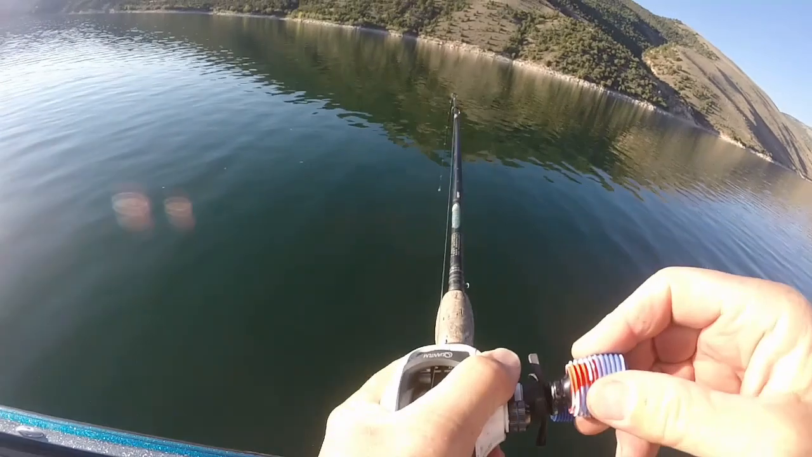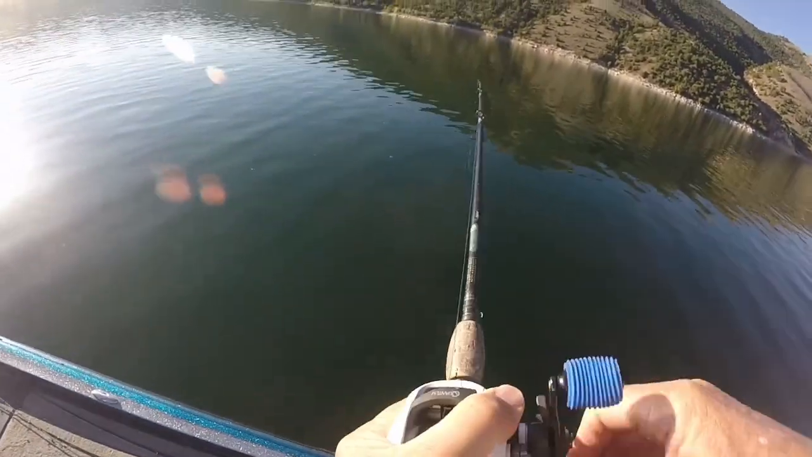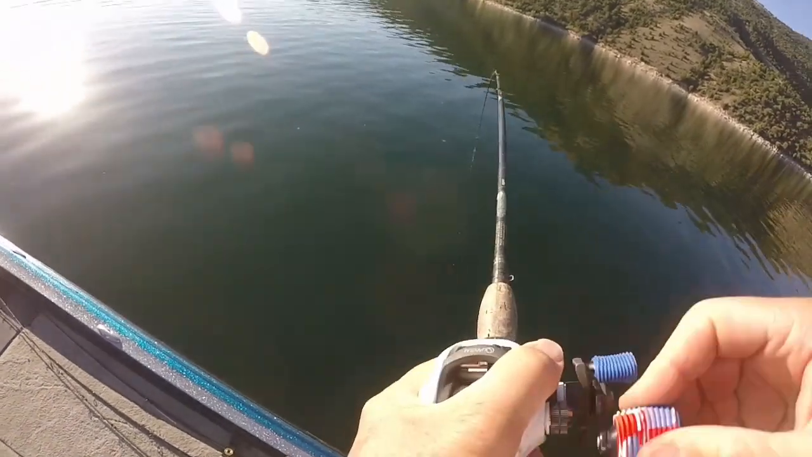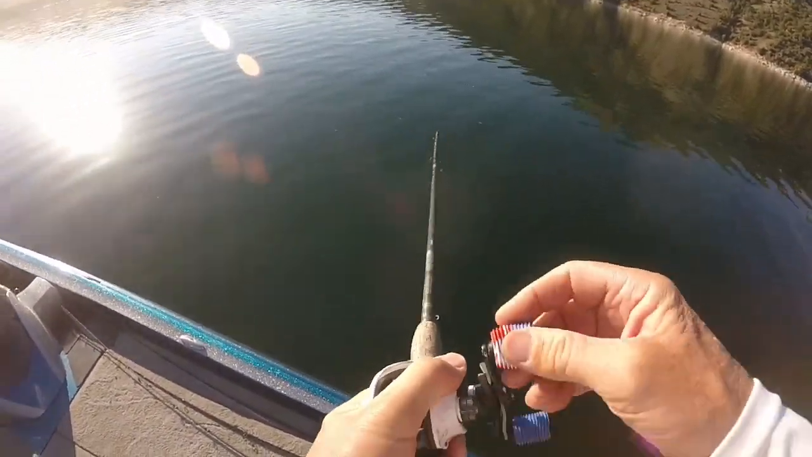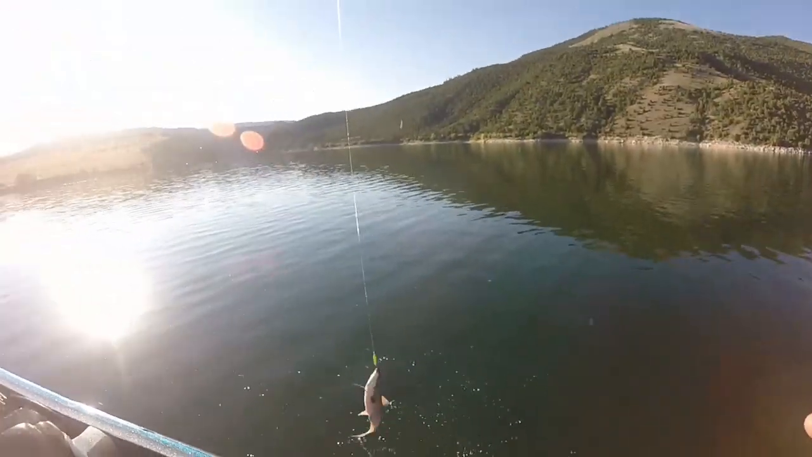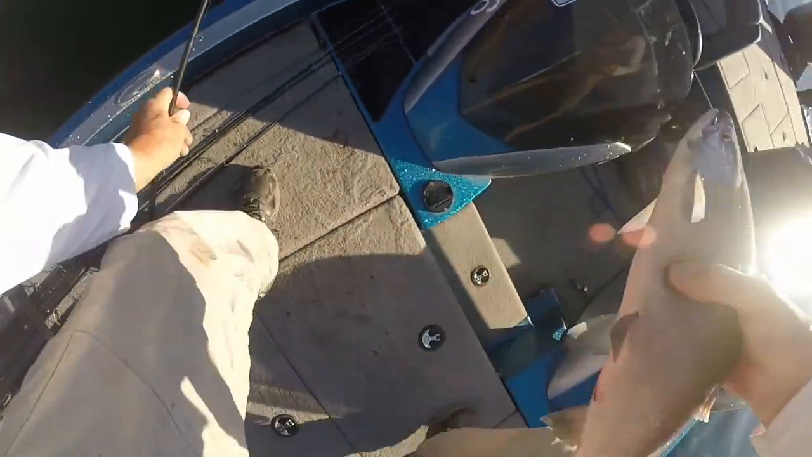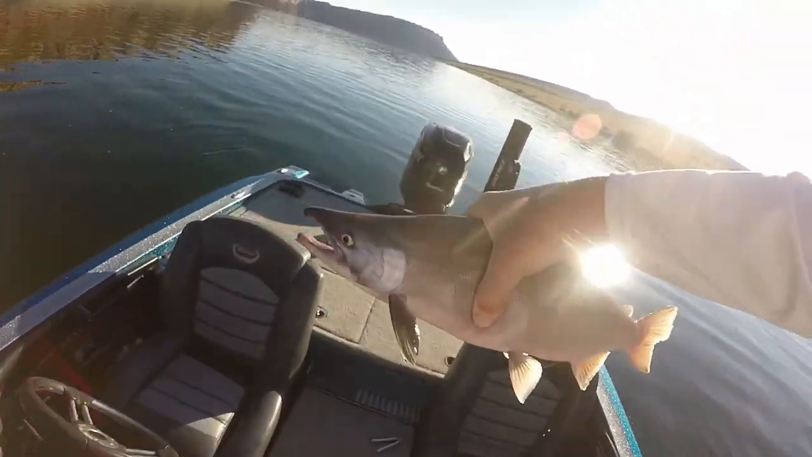Let's go. I don't know what that is. That might be a rainbow, might be a kokanee. I'm not sure which. But I've been following those fish up again. Oh, hey, nice coke. Beautiful coke. Great job. That was easy.